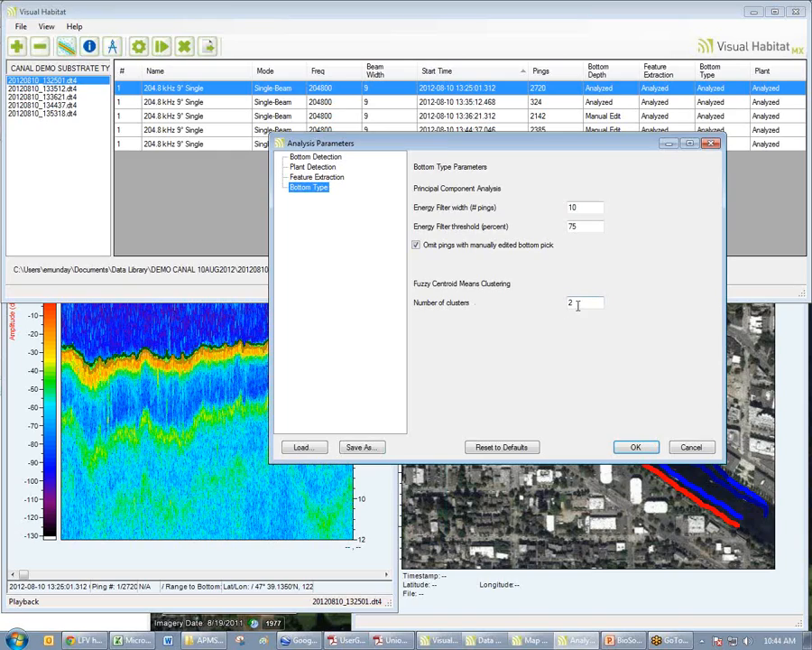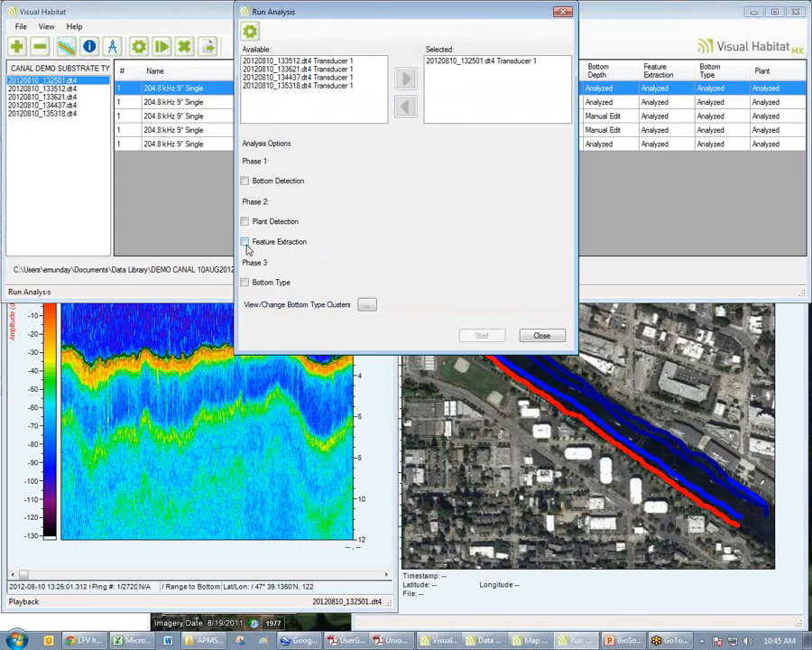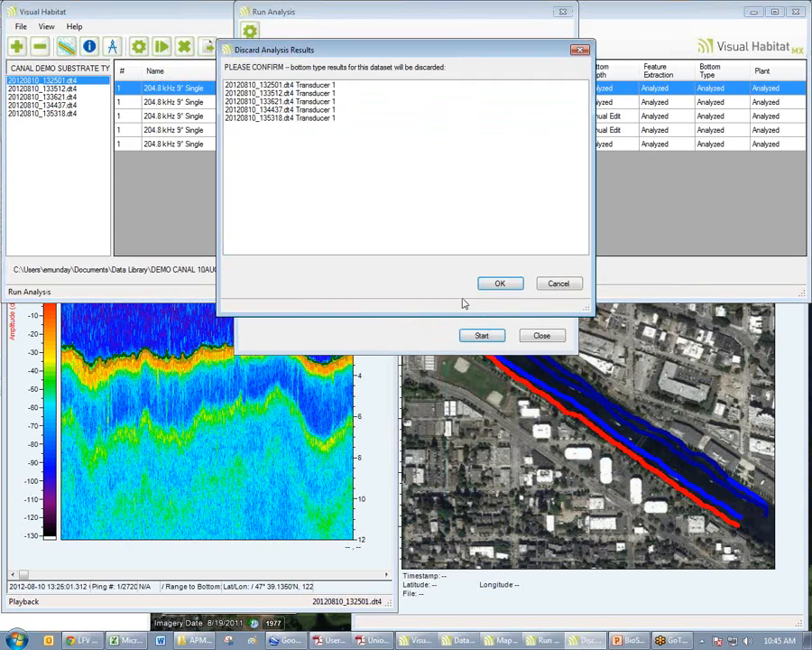This requires a little bit of tweaking sometimes, because we don't always know exactly how many unique bottom types there are. In this case, it works quite well with 2. Once we have made our selections here, we can run the analysis for feature extraction and bottom type and go.